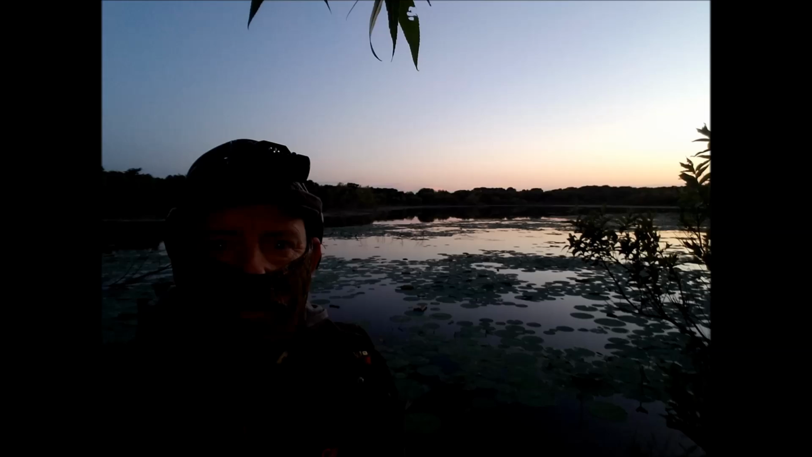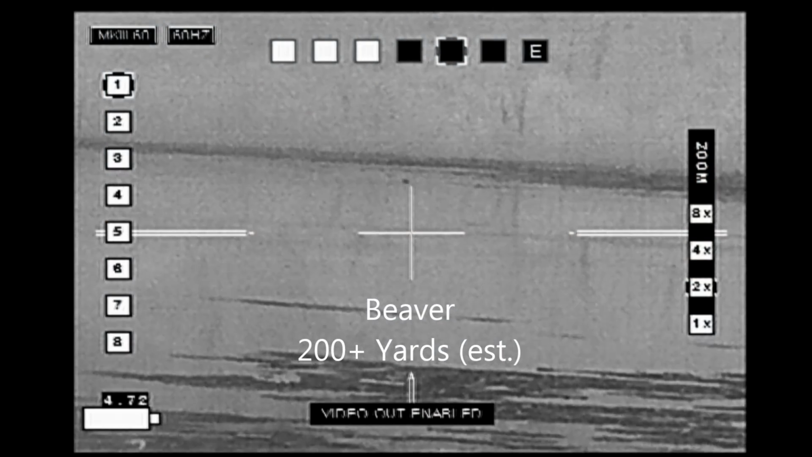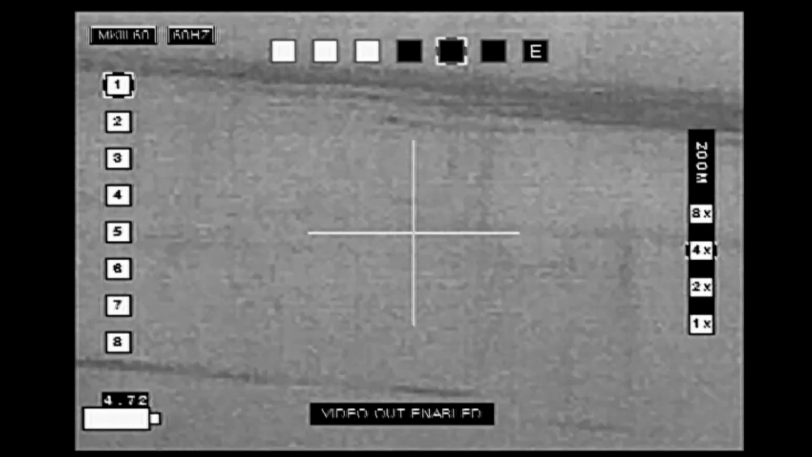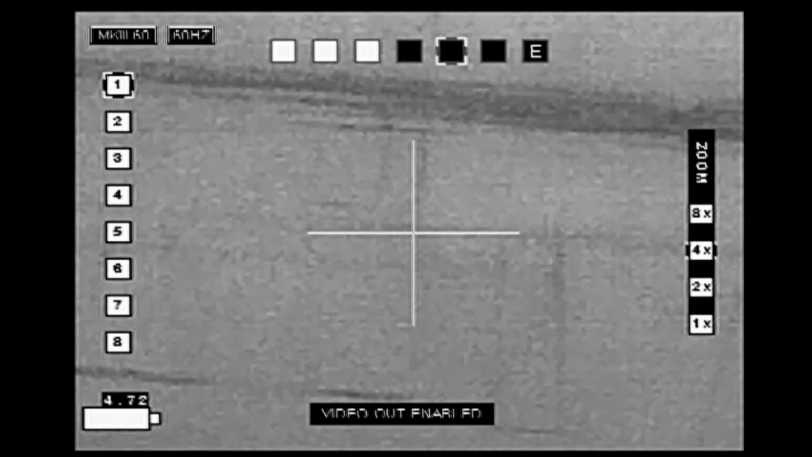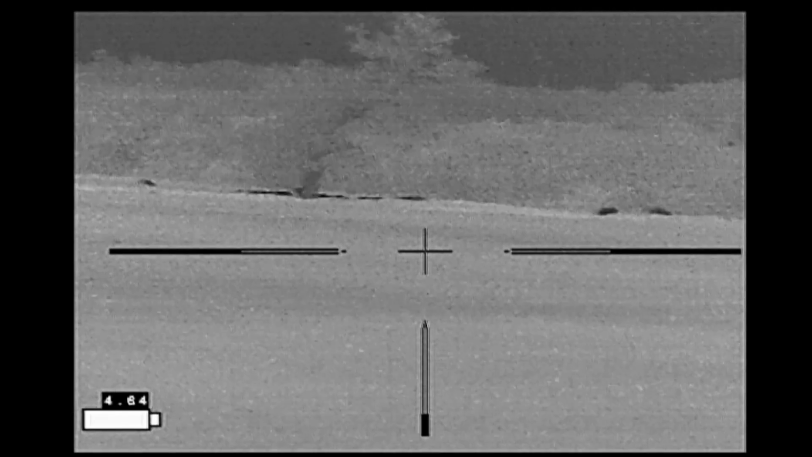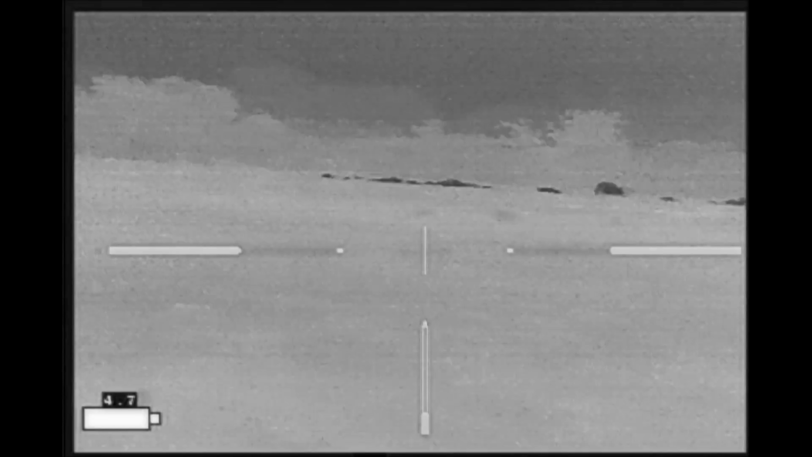I started off my evening with a beaver hunt at a small lake. Unfortunately, all the beaver stayed on the far side of the lake and I never had an opportunity for a decent shot. So I moved on to my other properties, and Carpe Sus, finally found some hogs out in the sweet field.